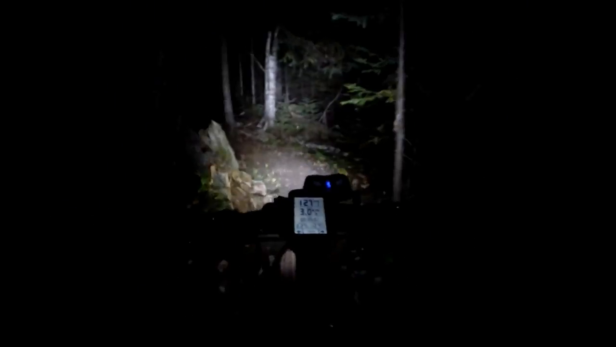So my Garmin has paused even though we're moving. Now it's started up again due to the overgrowth above our heads. The canopy, sorry. So we're out in the open here now, as you can tell, but shortly we will drop back into the woods.